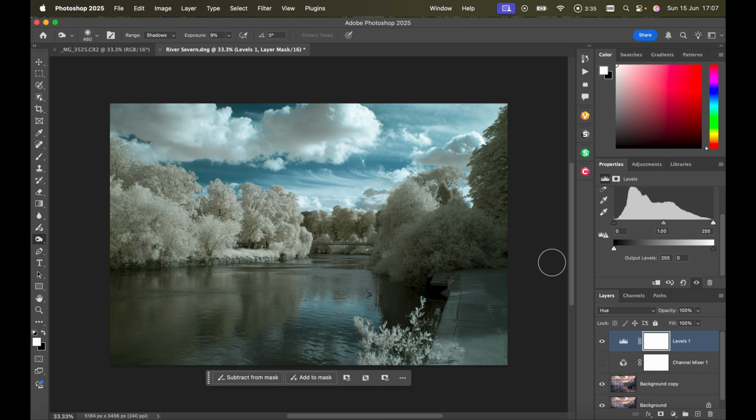and you've got a slightly different look and feel, and really it's a question of which one you prefer. So if we turn that one on, that's one look and feel, turn that off, turn that on, that's another one. And I think this does vary a little bit from picture to picture, and the important thing with infrared photography is to get a really good balanced exposure with plenty of red in the original raw file, and then you can't go too far wrong.